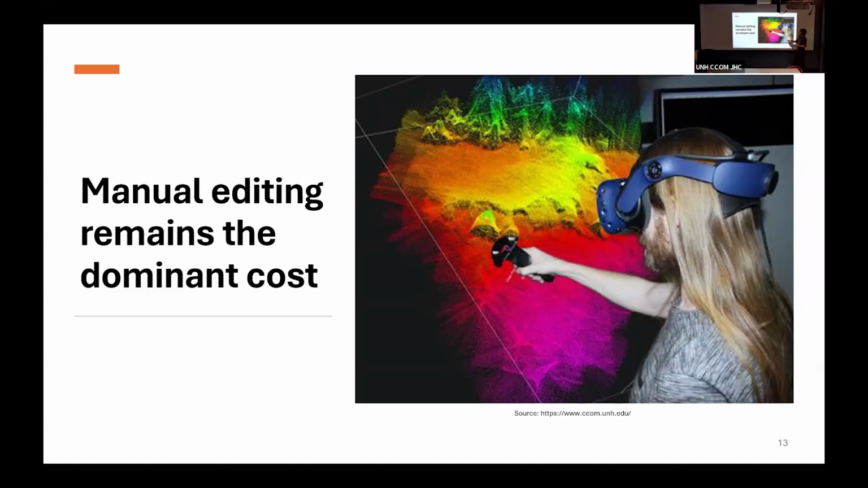And another problem with manual editing is a work by Shum recently showed that they had hydrographers agree about 30% between all of them. So it's a very subjective way of doing the processing as well.